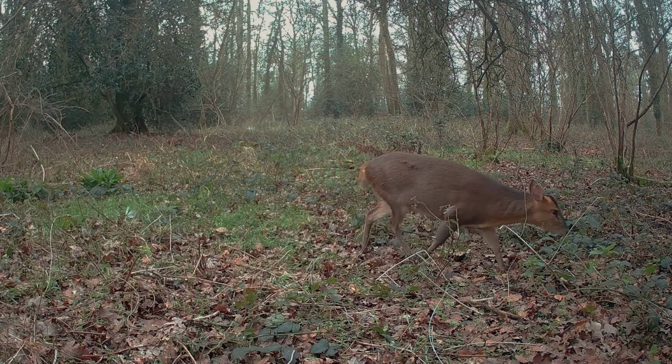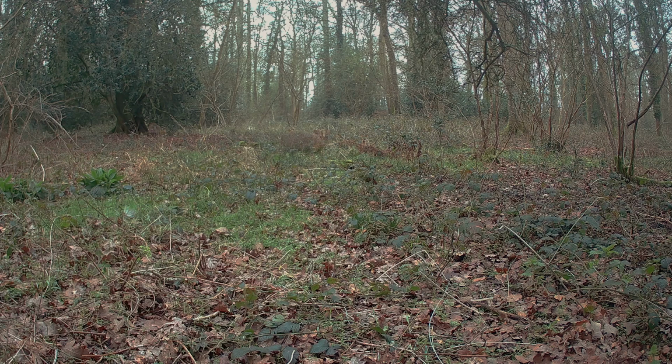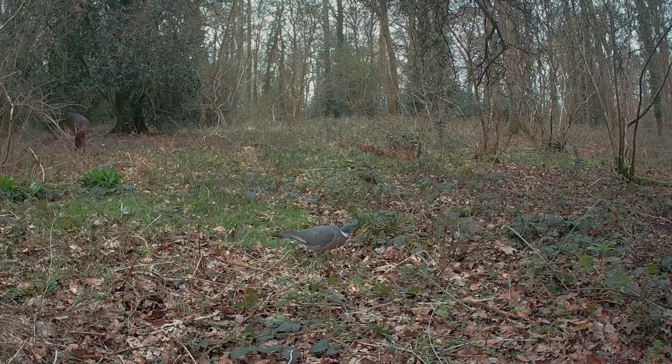So this is a 3-minute clip which I cut down to show the fact that the female passed first, followed by the male. And now, as he gets a little bit closer, it just looks as if the left hand antler, as we see it, just looks a little bit stunted, not fully grown. Whether he's just lost his antlers and therefore is a point of renewal.